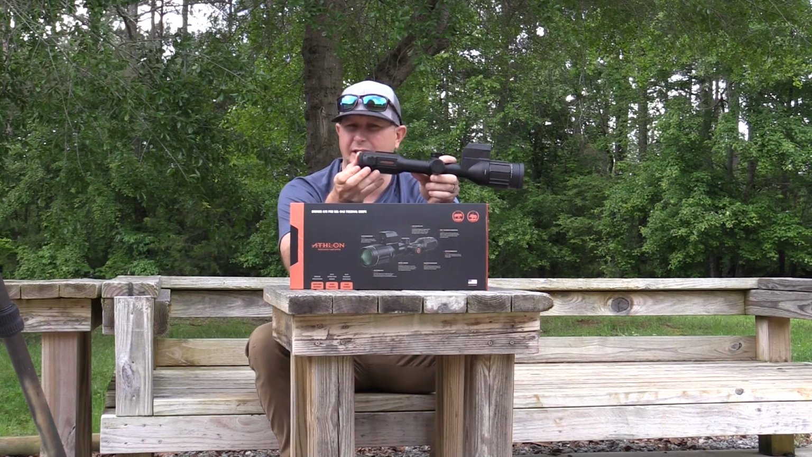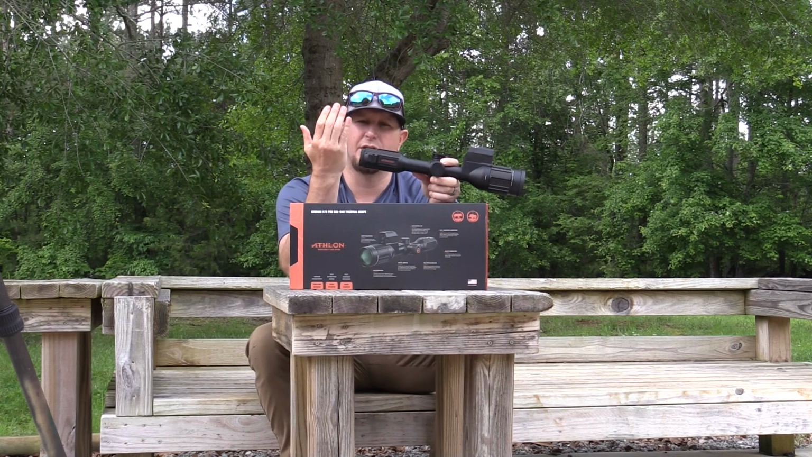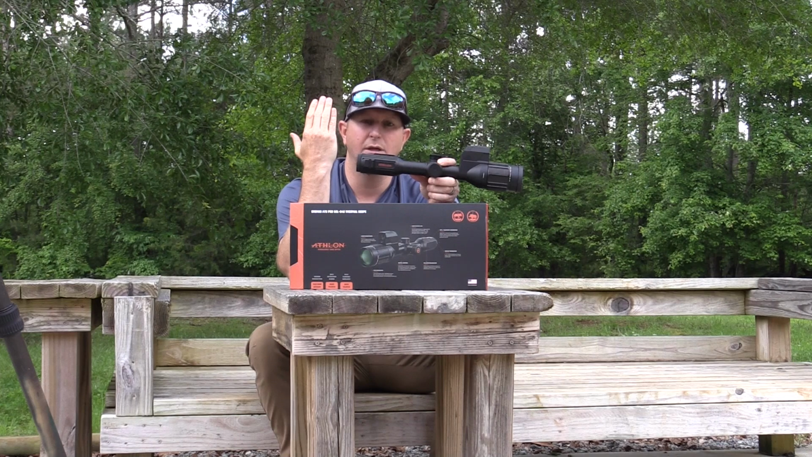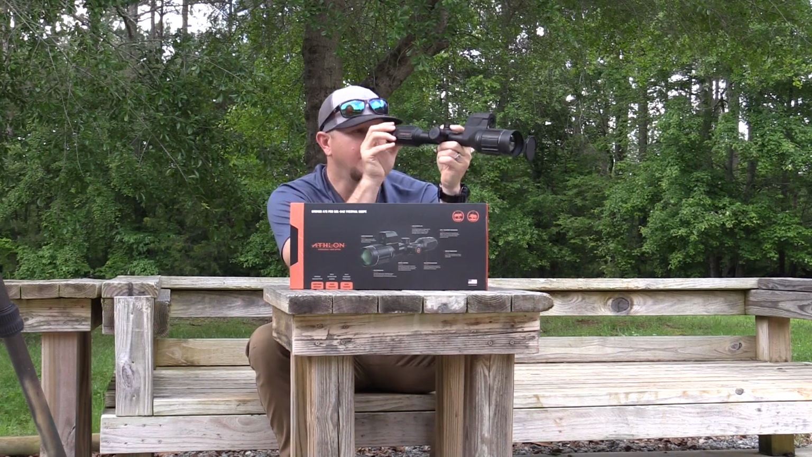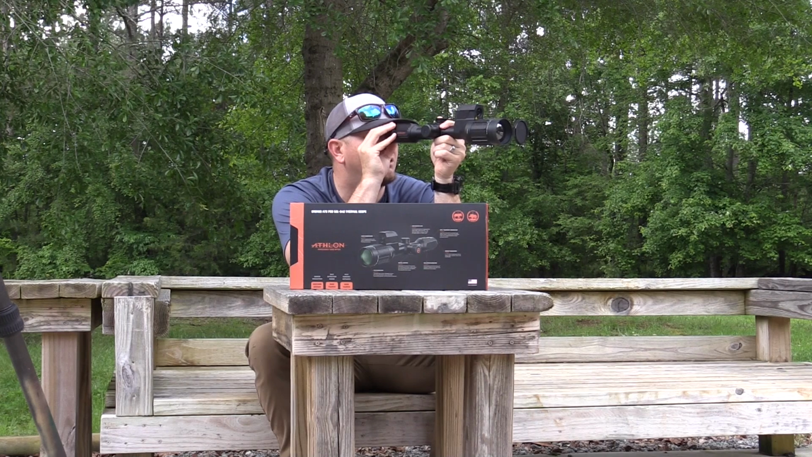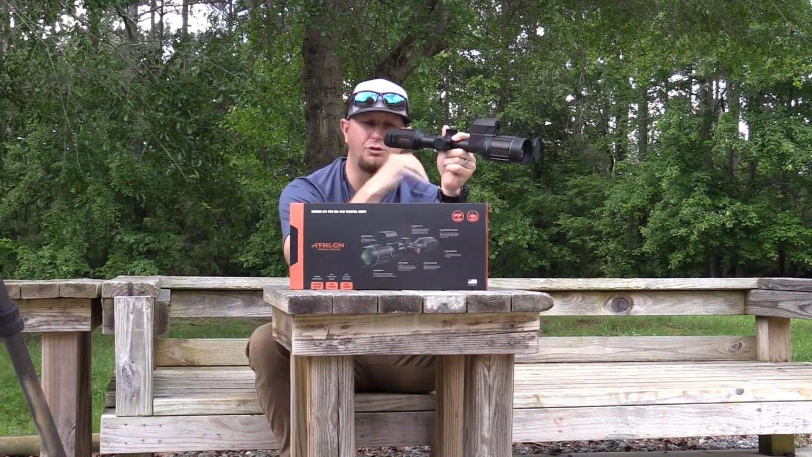Obviously, you're going to adjust it left or adjust it right. And what that's going to do is bring the actual screen itself into focus with your type of vision. So for me, I'm going to go ahead and make this adjustment, and this is basically just bringing it in for you in the way that you can see.